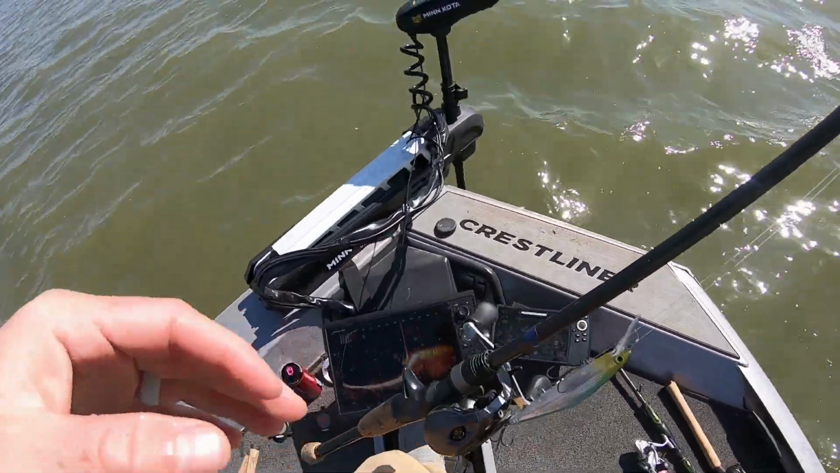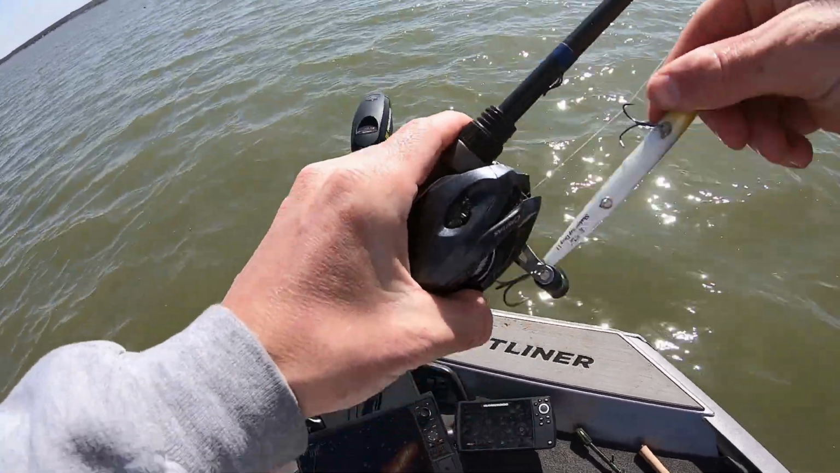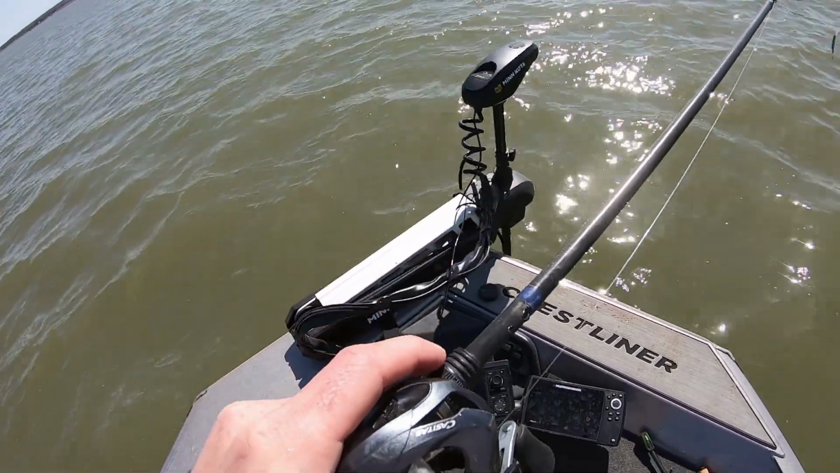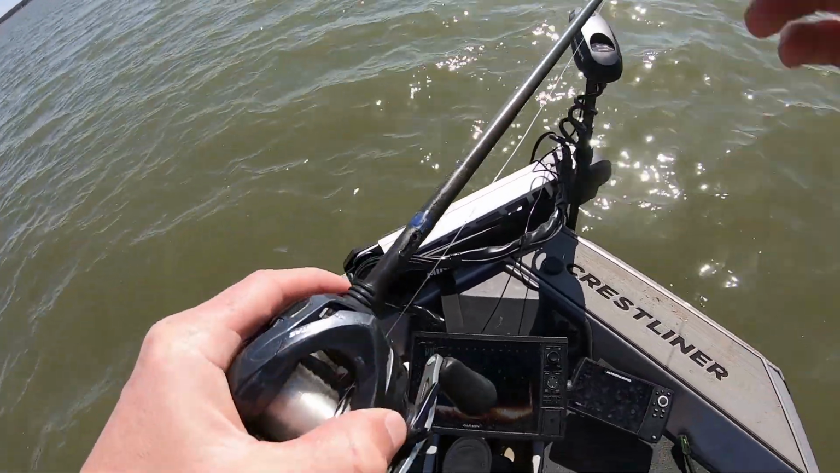God dang it, I love catching bass. I don't know why, but I love it. Got to keep moving and hope the wind doesn't kick up too much more than it is already.